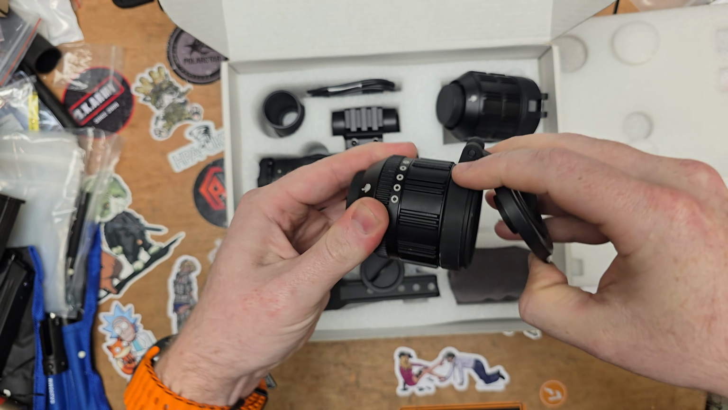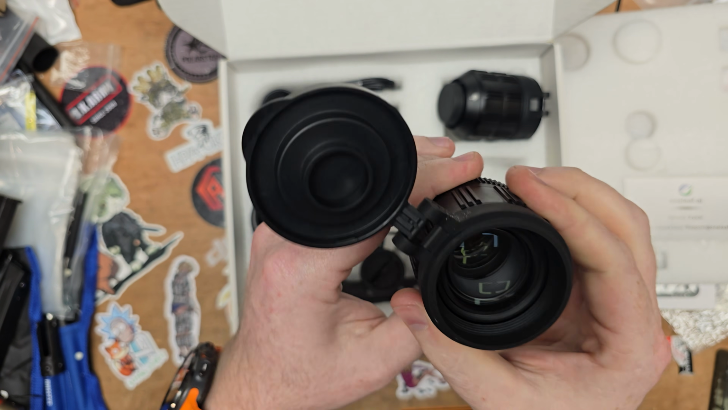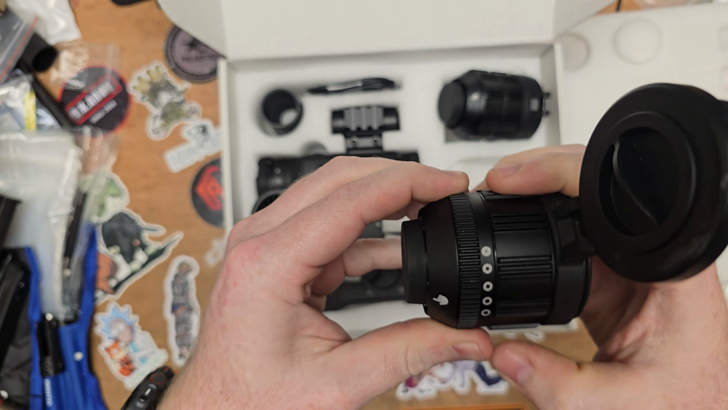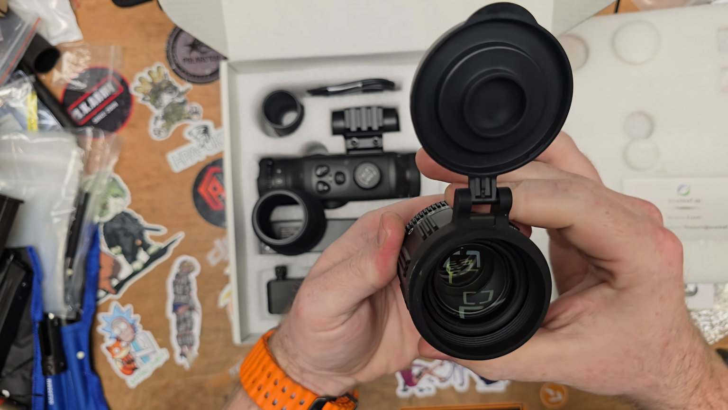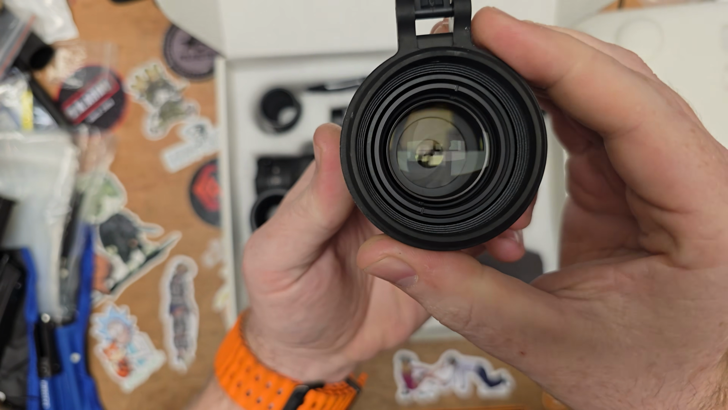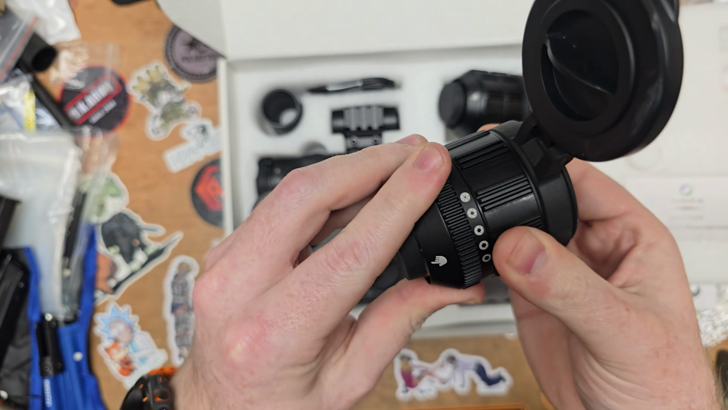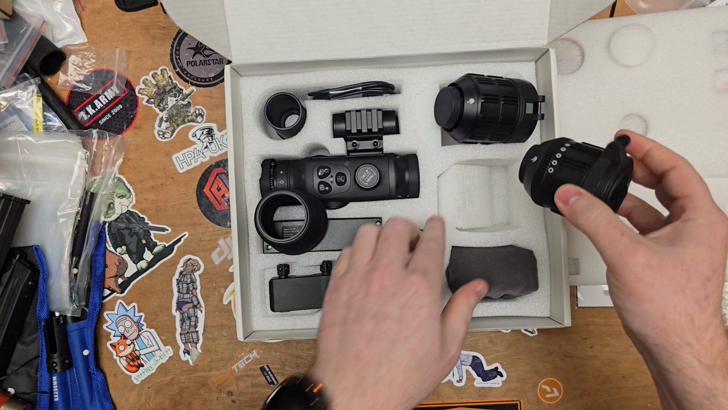Does it have an iris? Can't see anything moving. Oh, there's 2 dials. So it does have an iris. You can see it there, look. So it has an iris, and then there's another one here, which I'm not entirely sure about. Maybe that is your focus.